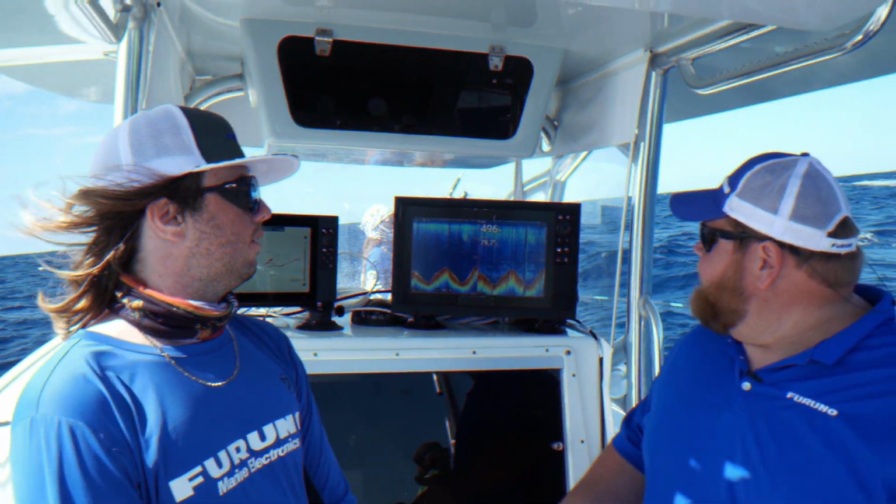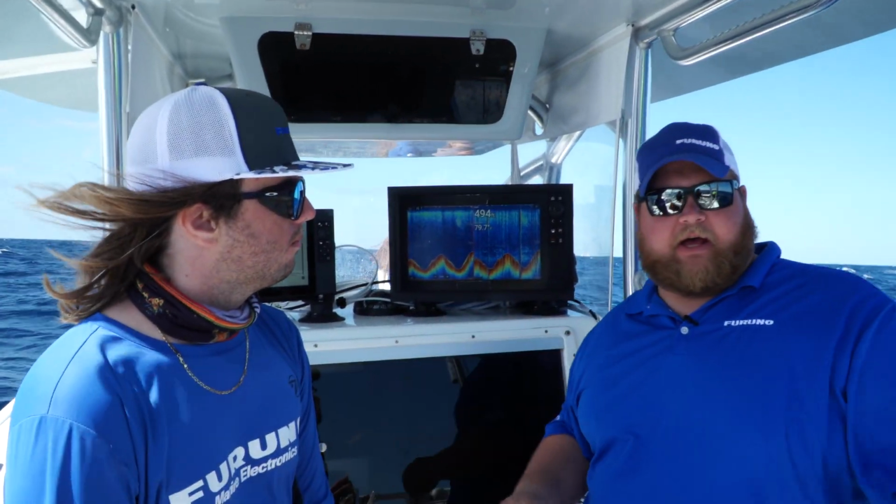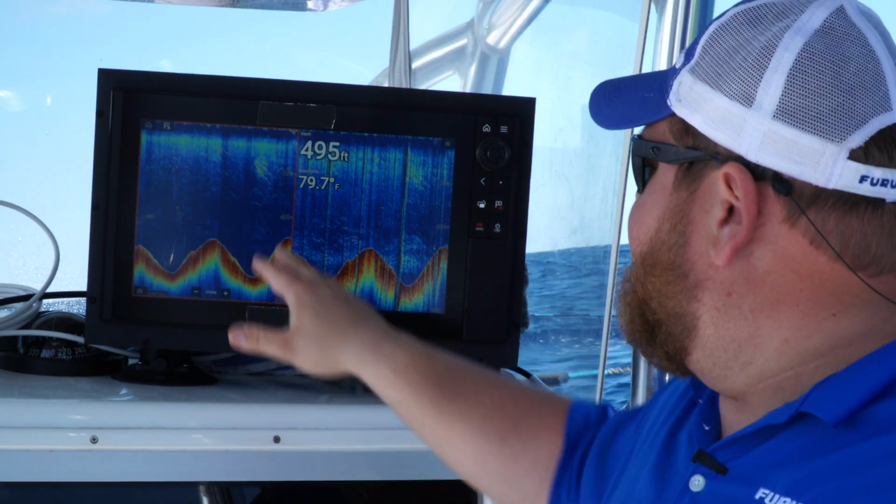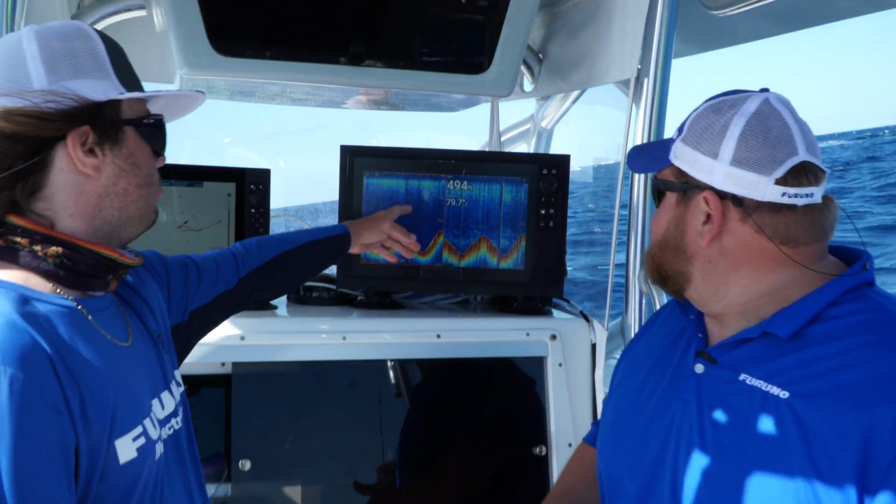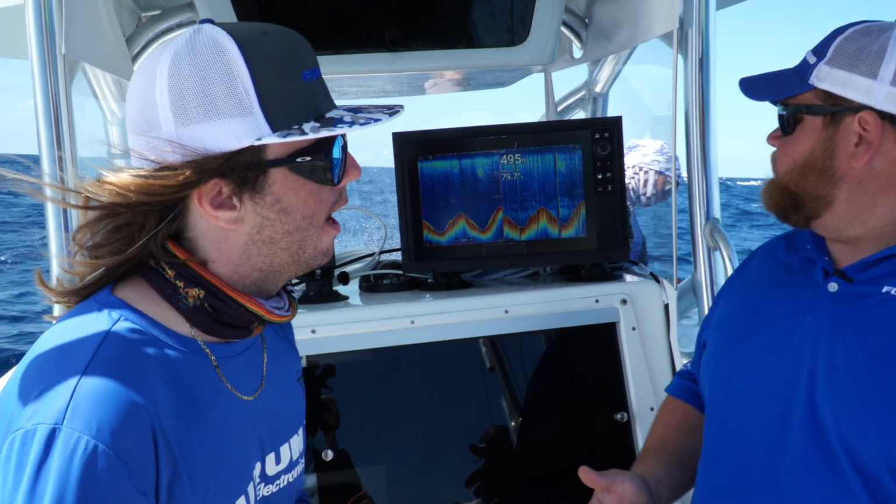Looking at System C, on the high chirp side, we're marking some of those tunas Cam was talking about just below the thermocline. We're getting a little bit weaker mark on our thermocline, but we're seeing those marks down here in about 200 feet, right? Those are your tuna? Yeah, that's definitely the school of tuna there. You see the little thermocline area that they hit. Yep, they're always kind of hanging out there.